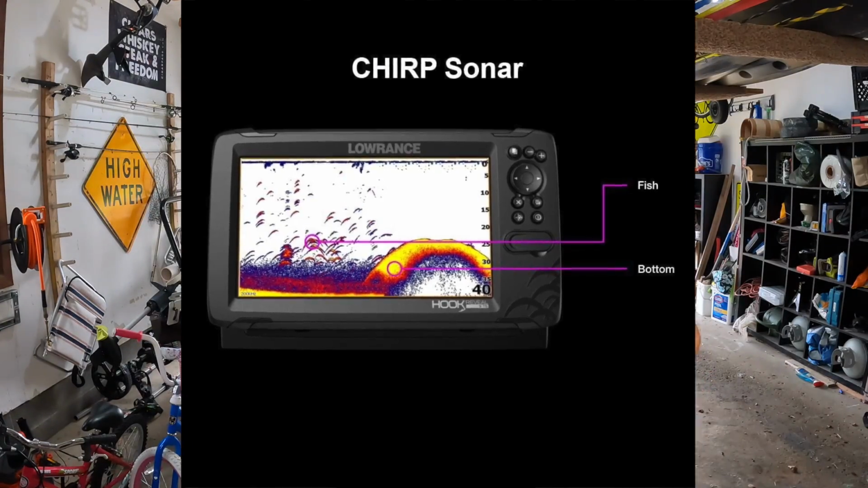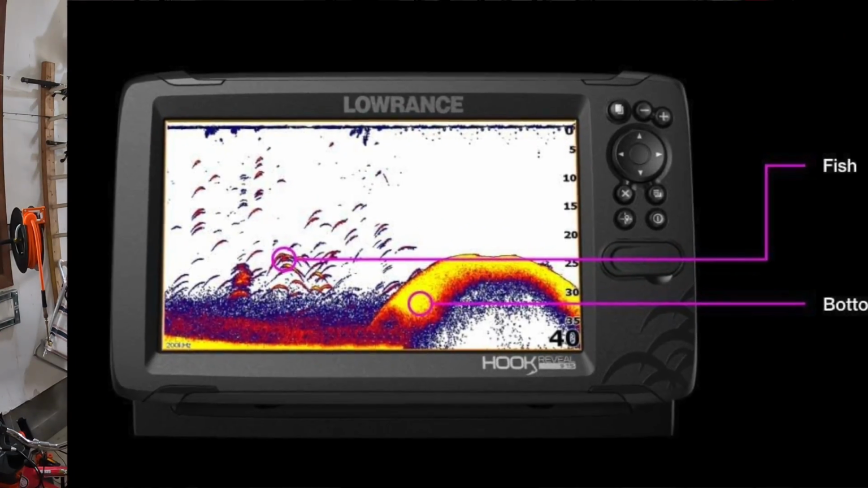If you're going too fast, you're going to have blurry and distorted images. On the flip side, if you're going too slow, it could stretch out those images, right? Making that structure, making those fish look a lot larger than they actually are. So let me show you how to maximize each sonar type as it relates to the speed your vessel's moving.